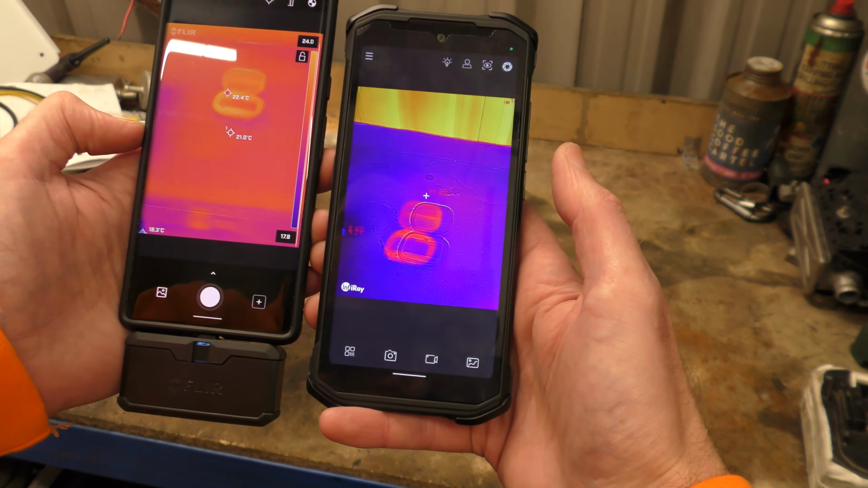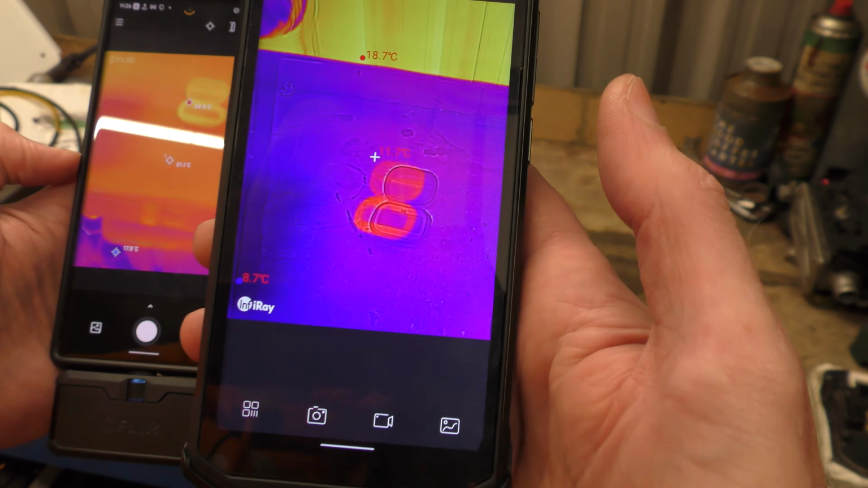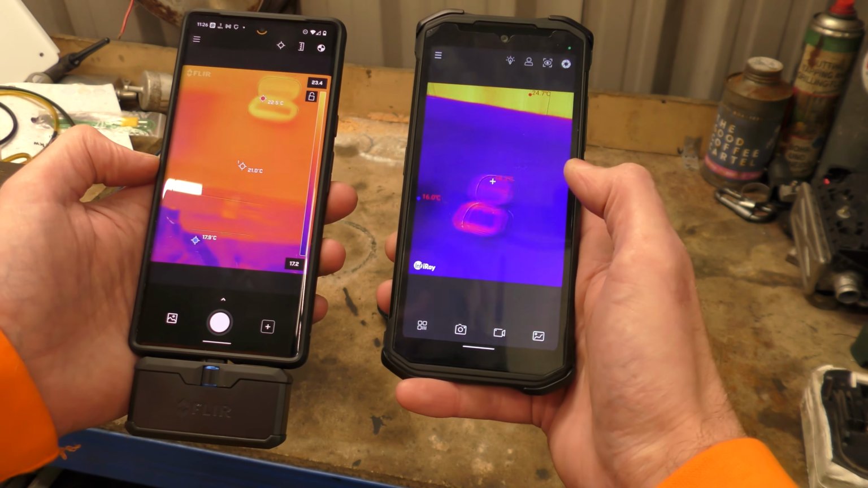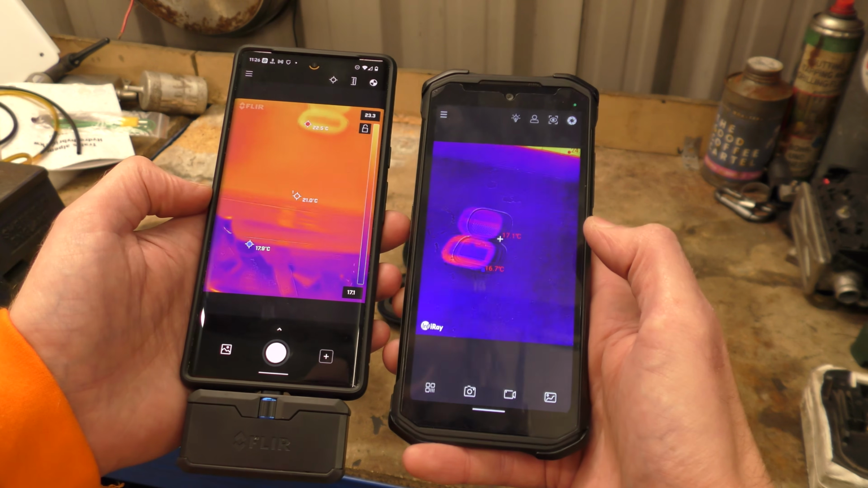Oh, you can see the MSX. Oh no, wait, bringing it towards the camera makes it worse or better. Oh yeah, the alignment. You can move the alignment about to fix that problem.